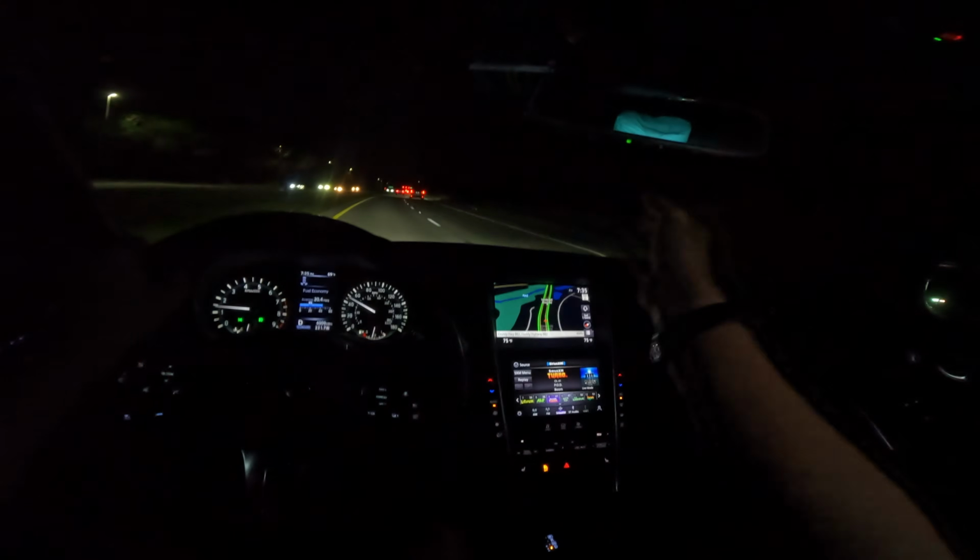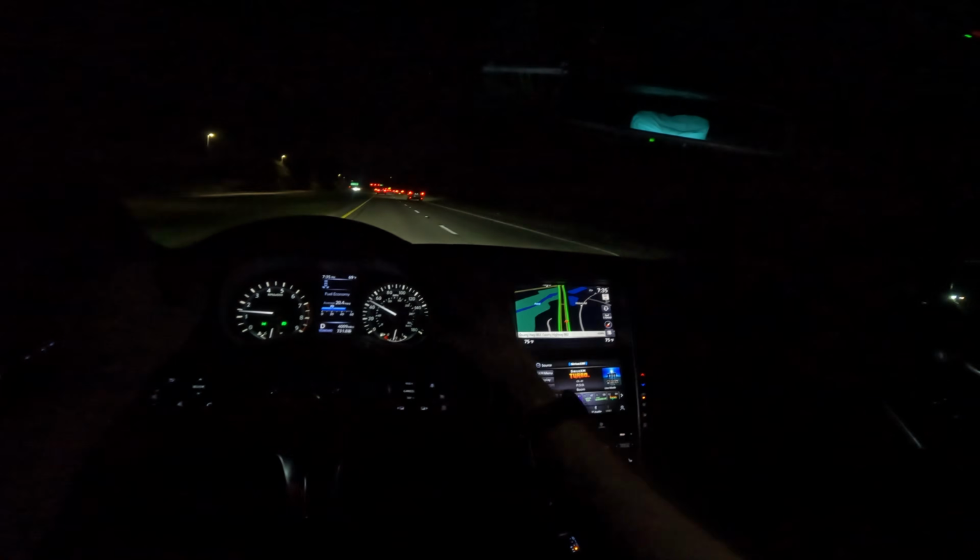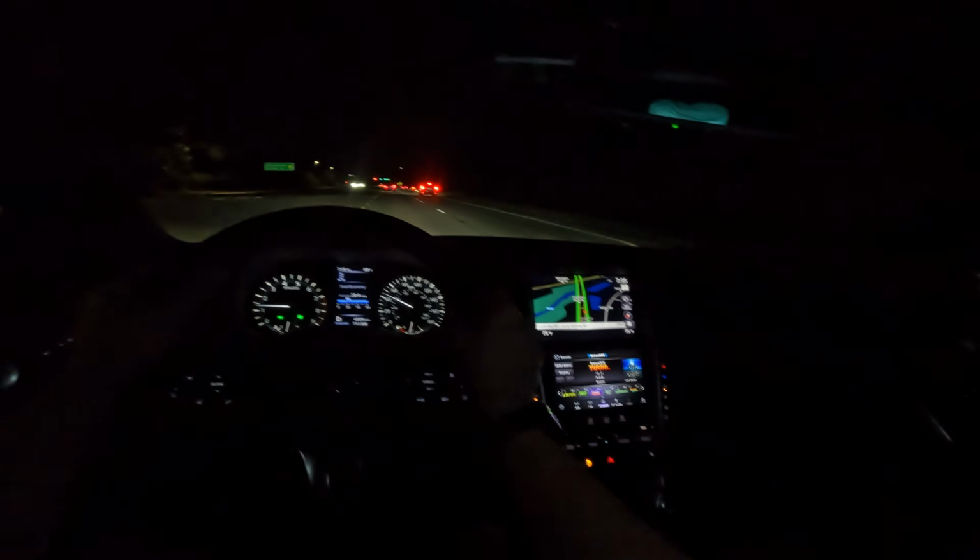We have an auto dimming rear view mirror. This rear view mirror is super old school. It definitely looks like it's from my 2012 Prius. I mentioned that in my main review. I guarantee it's the exact same part. They're both built in Japan, so they probably have the same supplier for this rear view mirror.